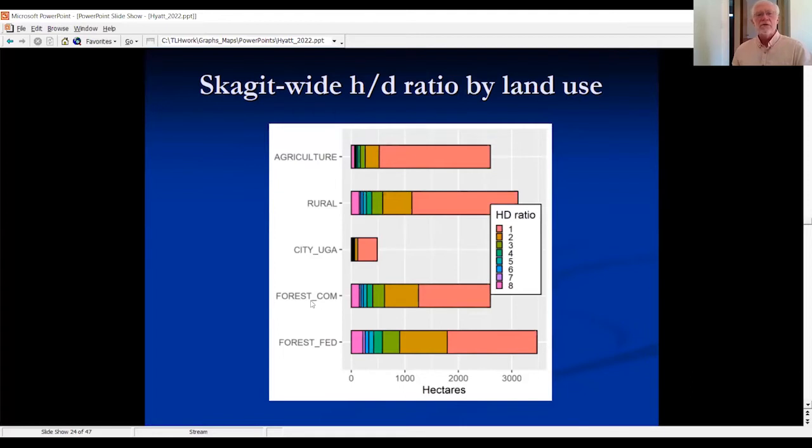But comparing those to the commercial forest and the federal forest by acreage, you see that for the height distance ratio of 1, the ag zones are proportionately more non-functional riparian stands compared to the forested areas. And the forested areas have proportionally more, and as far as gross geographic area, more area in the functional categories of 2 through 8.